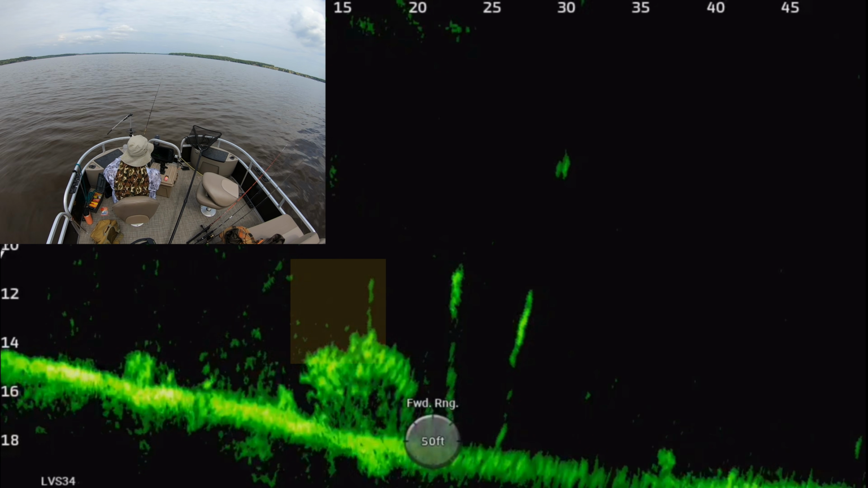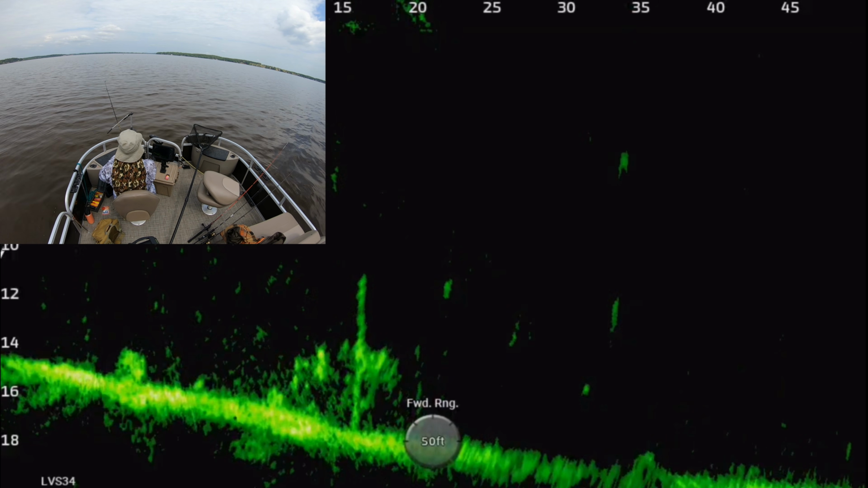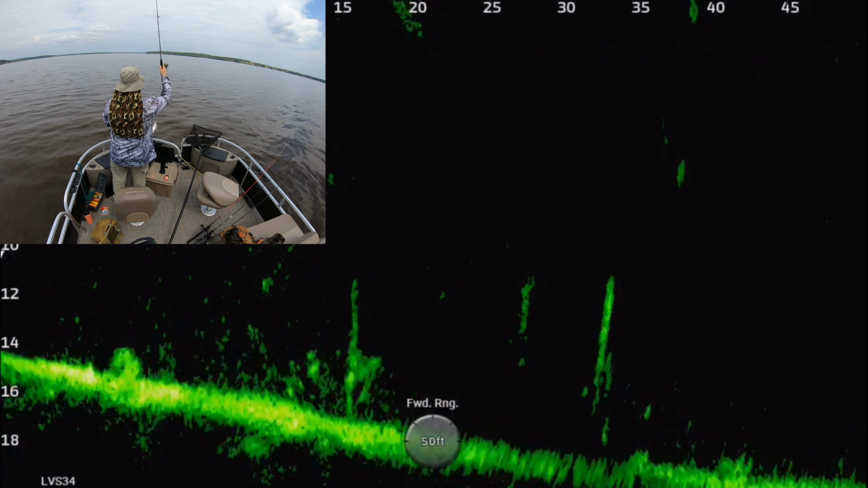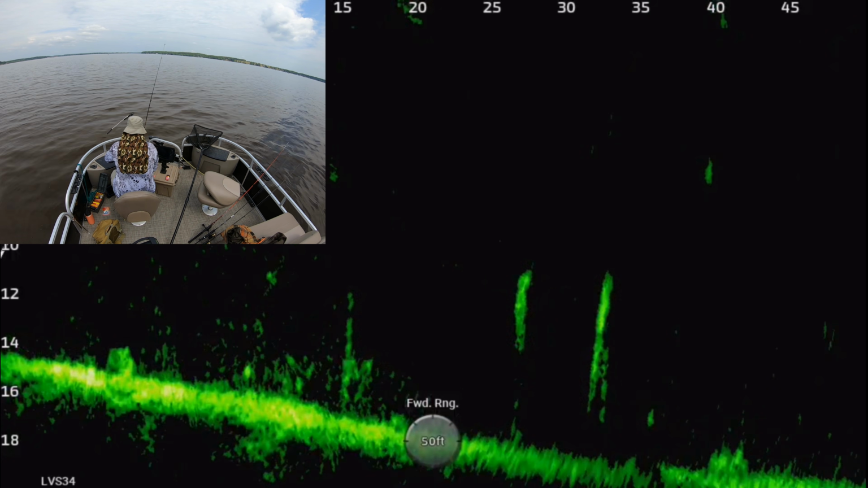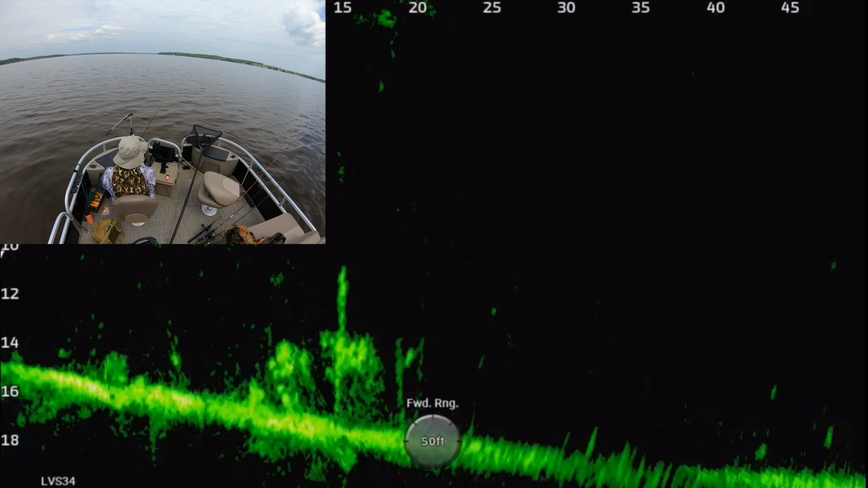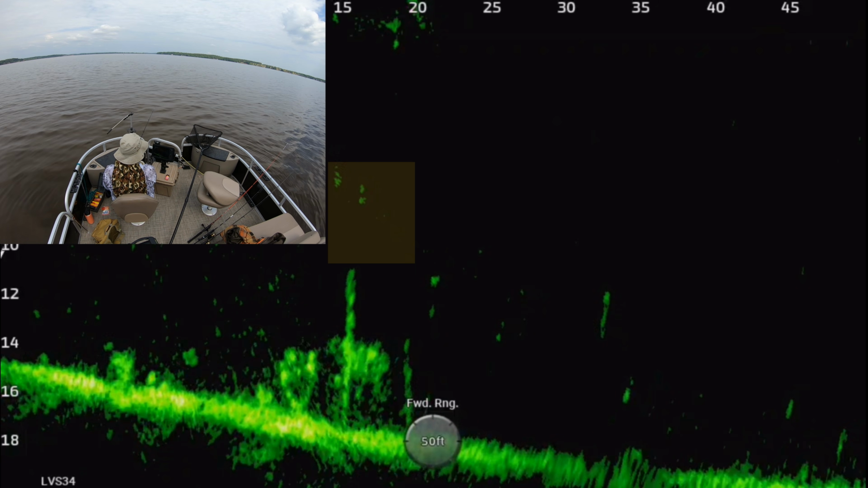I'm just coming right along the top of it and dipping down there. There's one. And I'm dipping down into it briefly and then sliding it back out. That way I don't get hung up, but I give the fish a chance to see what they think is a little bait fish dipping in and out, and it just triggers everything in them to snap it up.